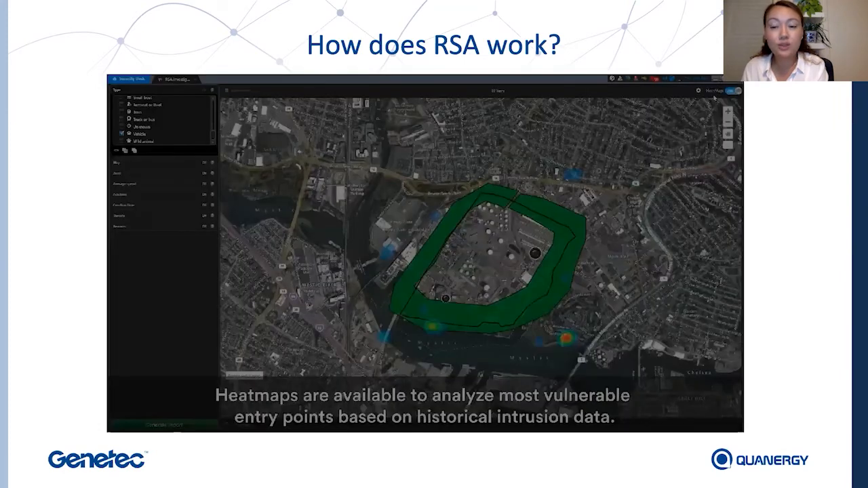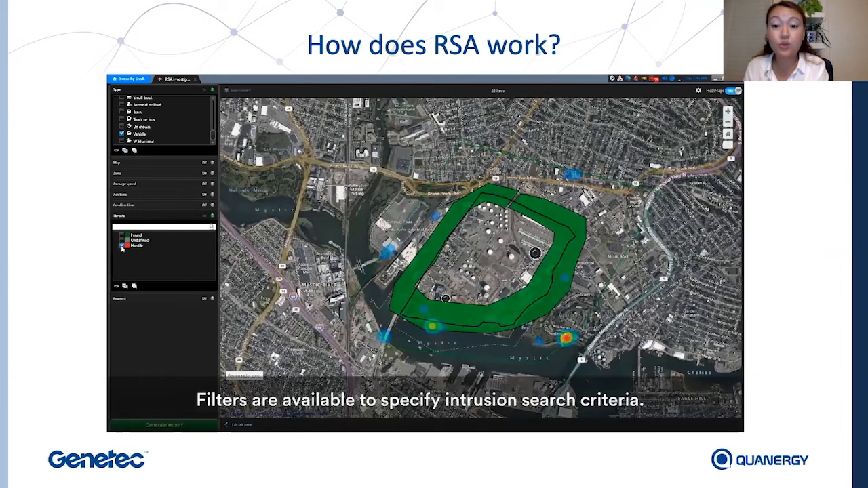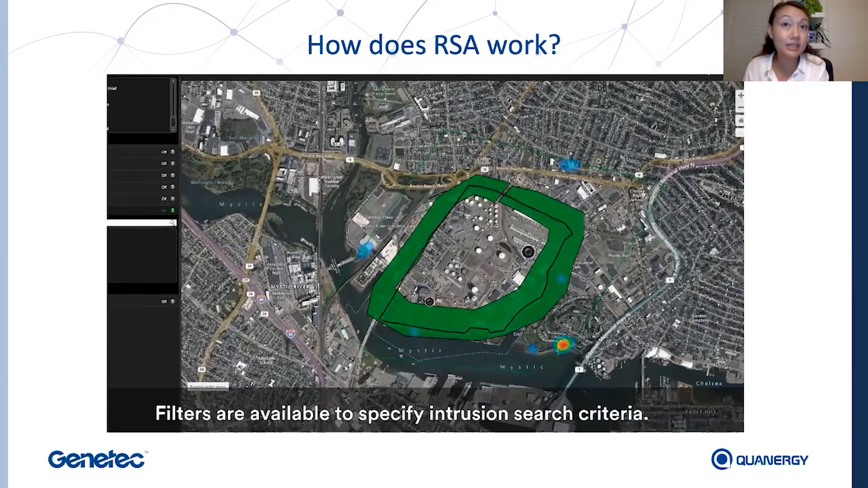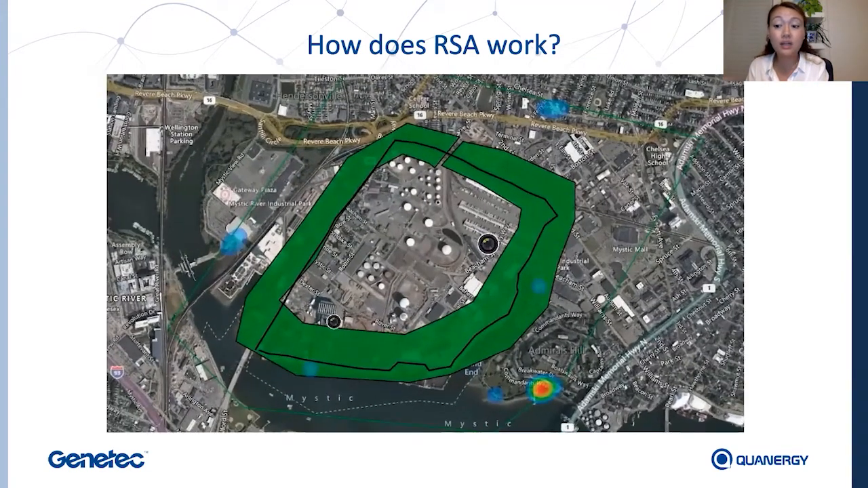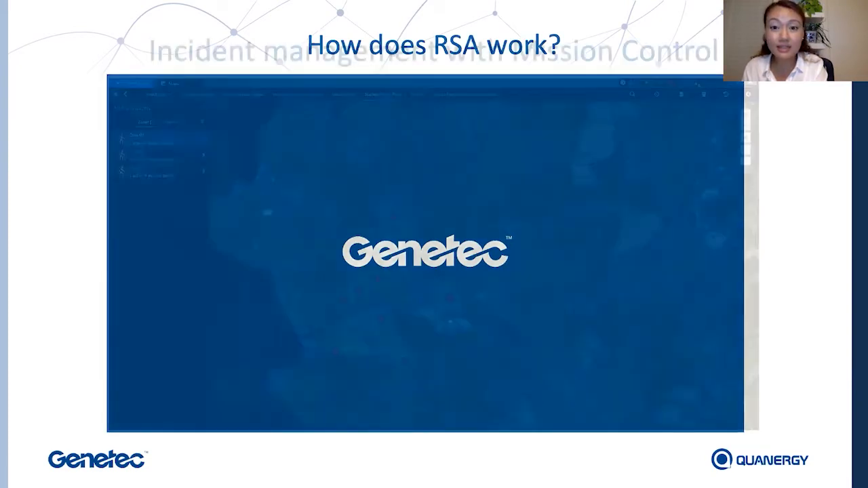One more thing I wanted to show you. So this is the heat map. It's going to also be available for you to analyze most vulnerable points at your site. So, where you'll be able to know where incidents are most likely to happen based on your historical data. This way you can make corrective measures to potentially improve your site's layout, or you can also take preventative measures according to that information. So that was kind of a quick summary of what RSA does and its capabilities.